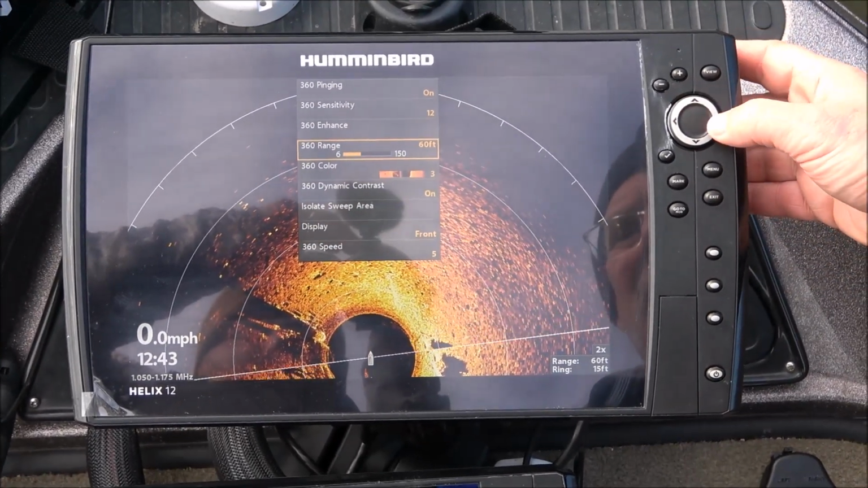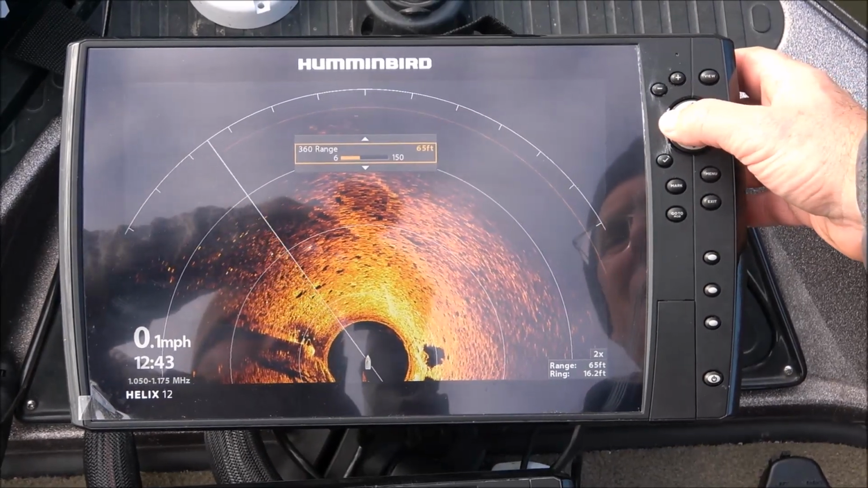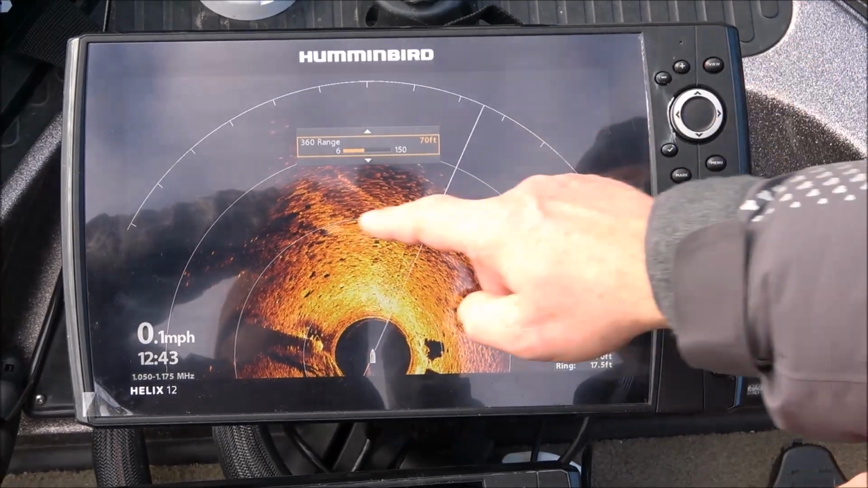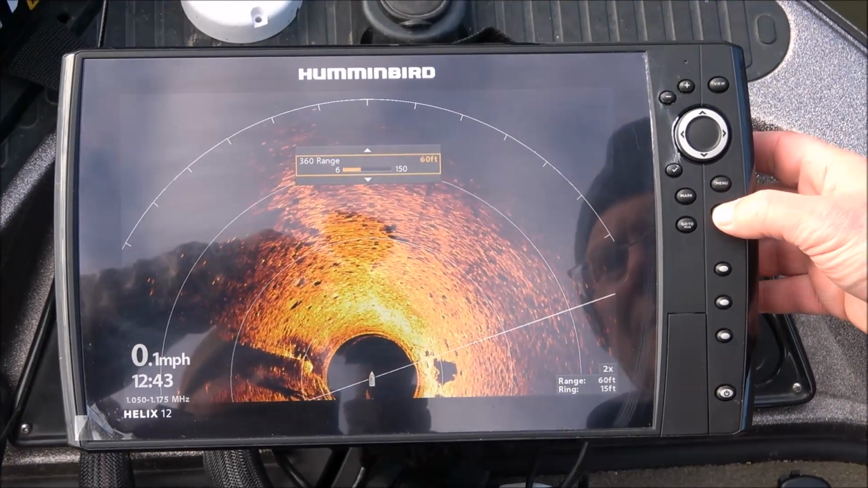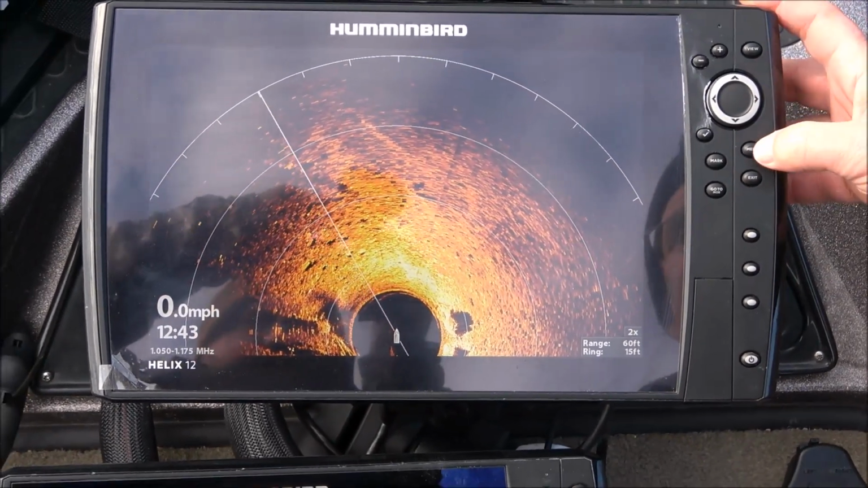If I change the range, I could bring it up to maybe 65 foot, something like that, maybe 70 foot. But you can see it's kind of getting washed out and we're not seeing much, so I think I will keep it at 60.